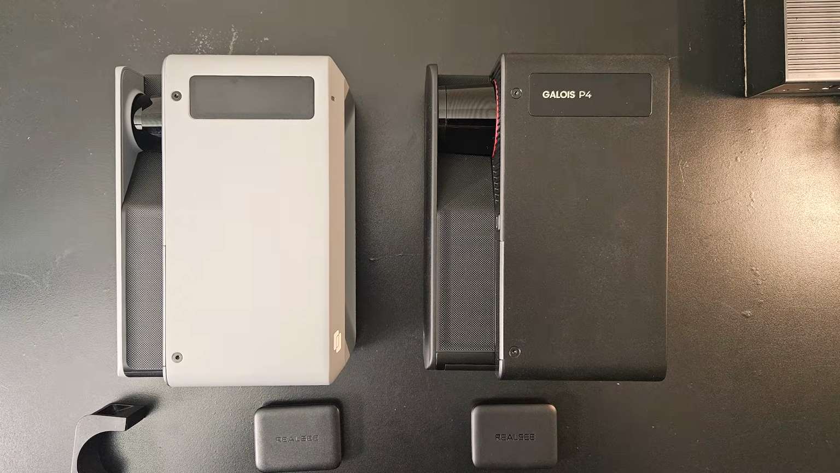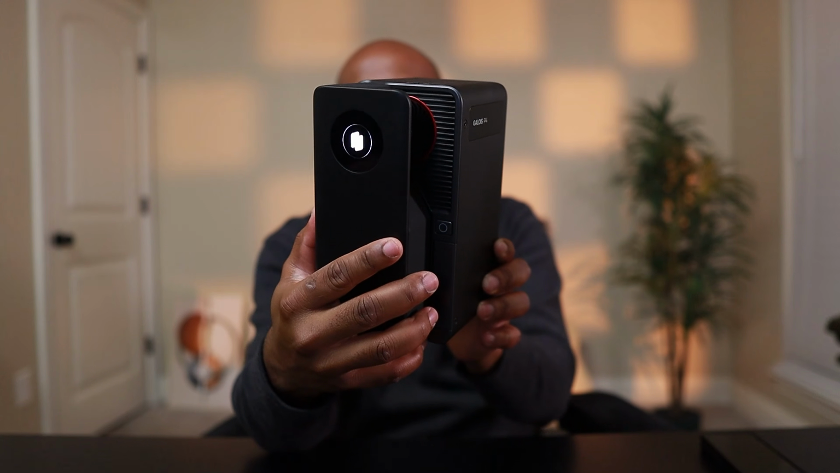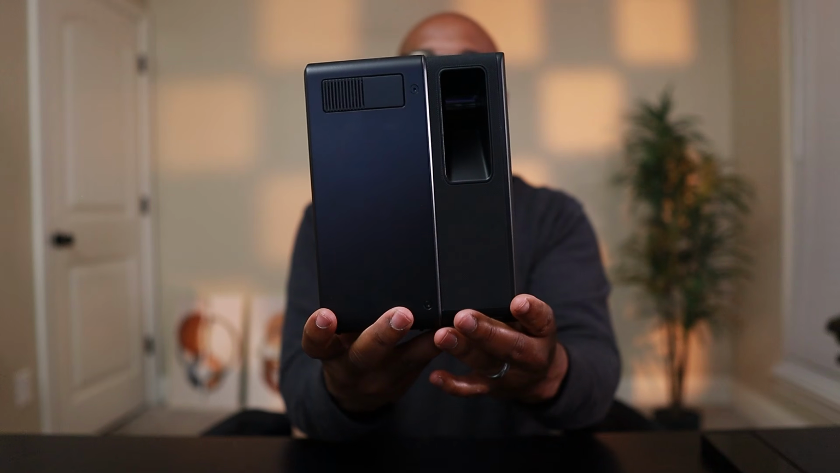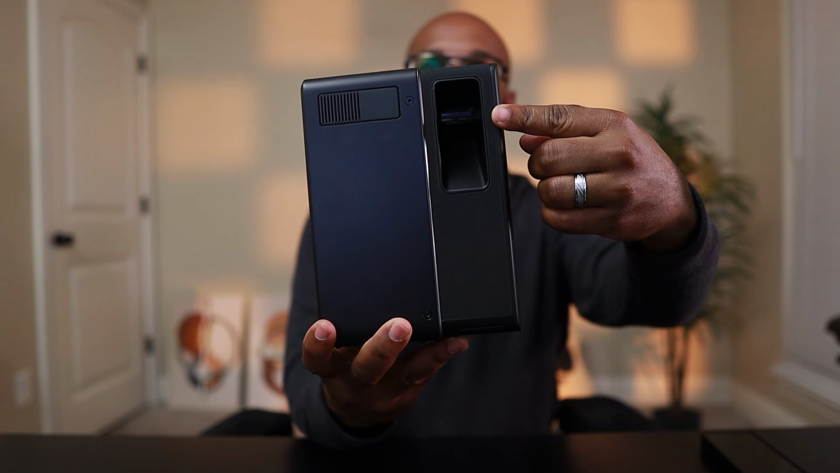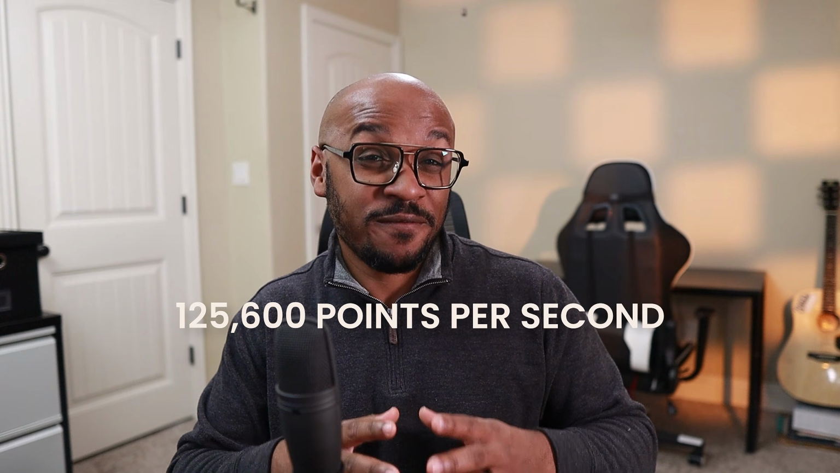Looking closely at both LiDAR sensor housings, you can see that the P4's is slightly larger with an extra opening on the right side. I believe that this is part of how it captures 125,600 points per second versus the M2's 18,200. All right. So of course, more aperture means more data.